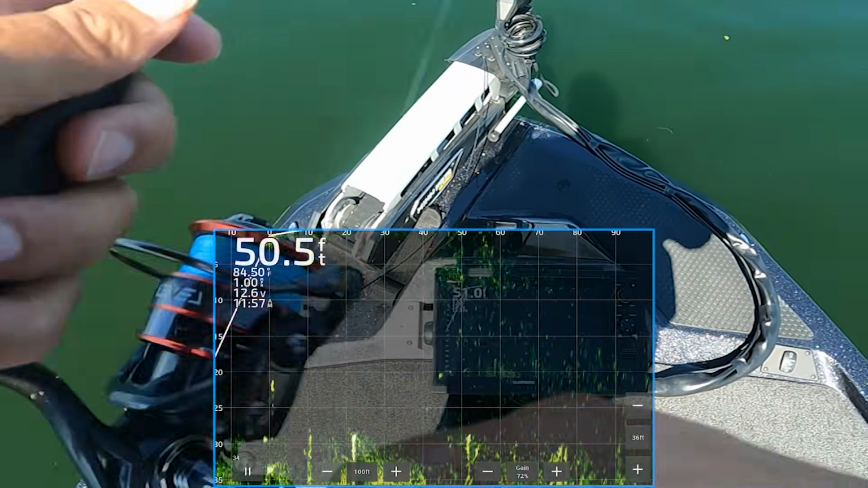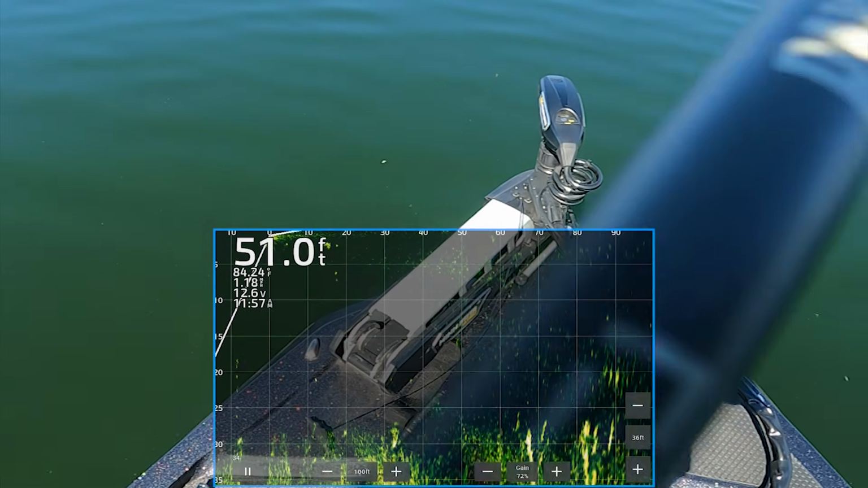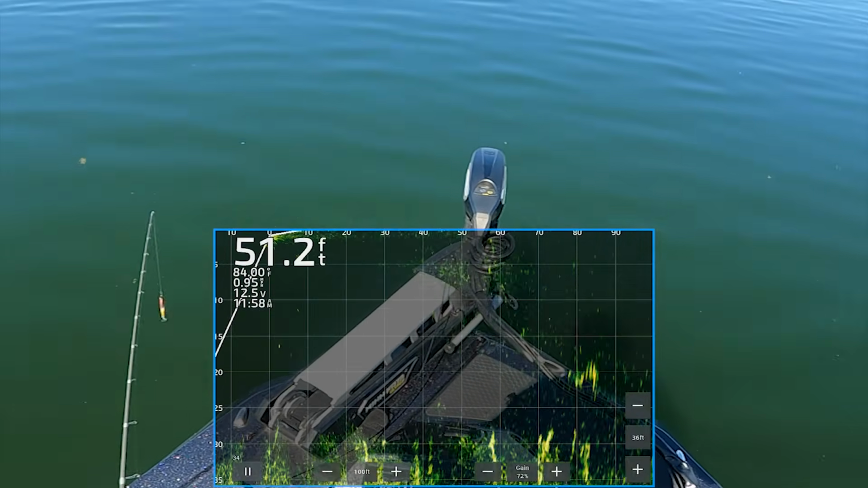All right, guys, here we are. A little uncut. Just got done with the lesson, and we caught pretty good. It was tough in the morning, and they kind of picked up later.